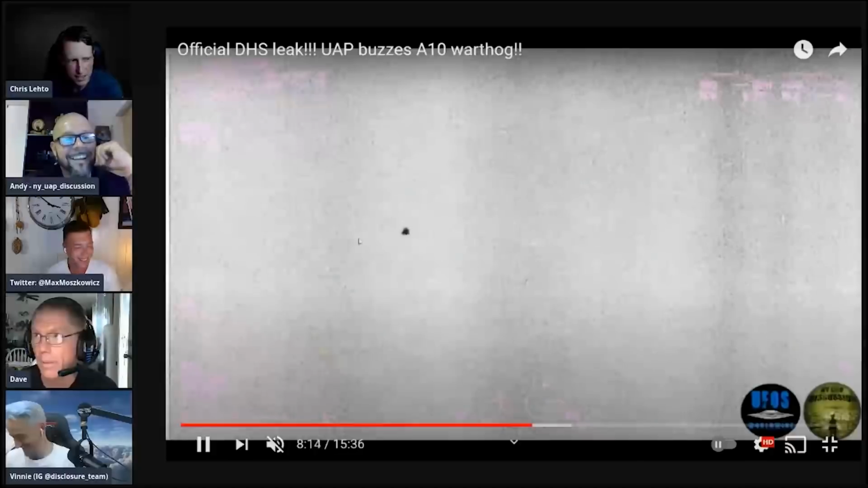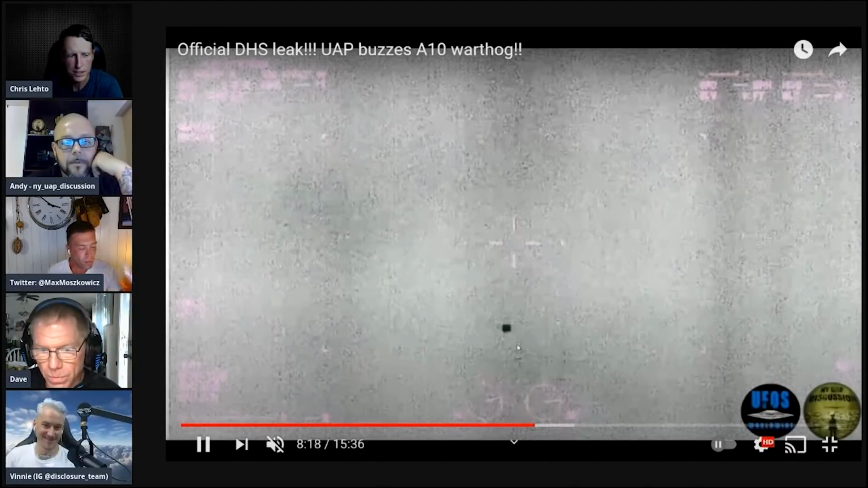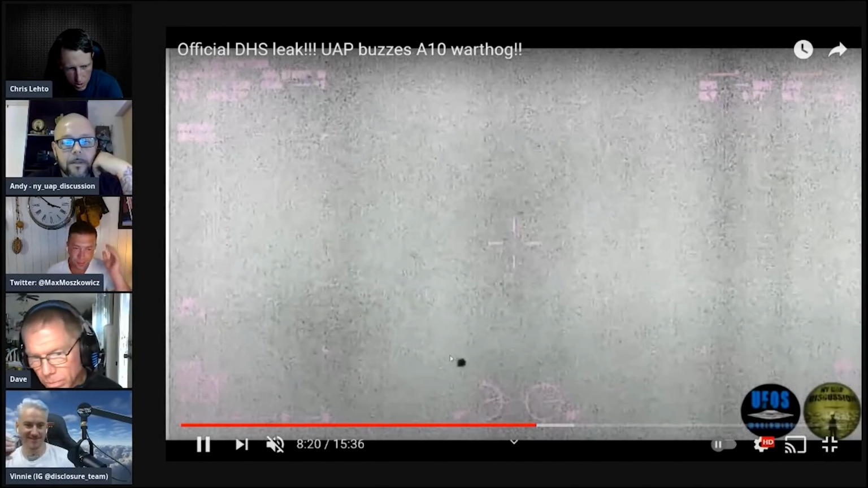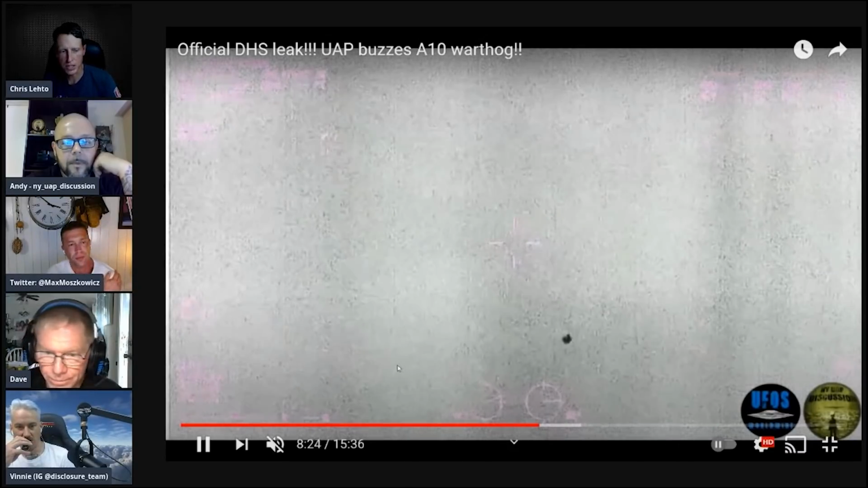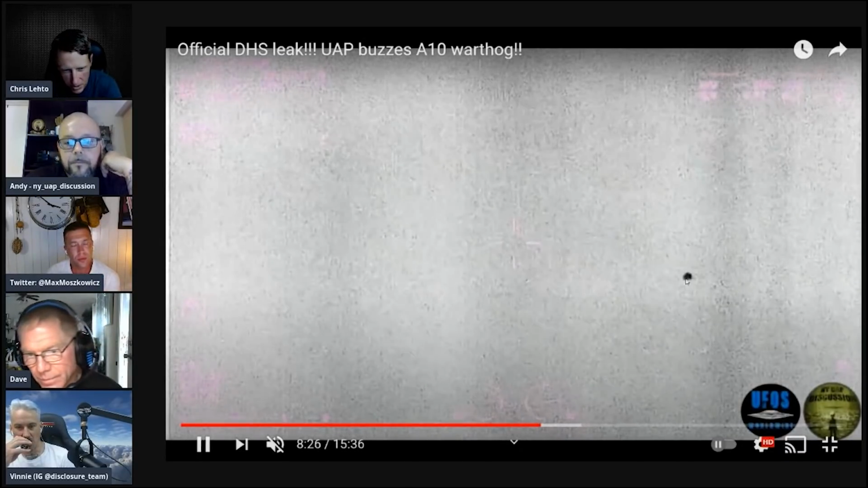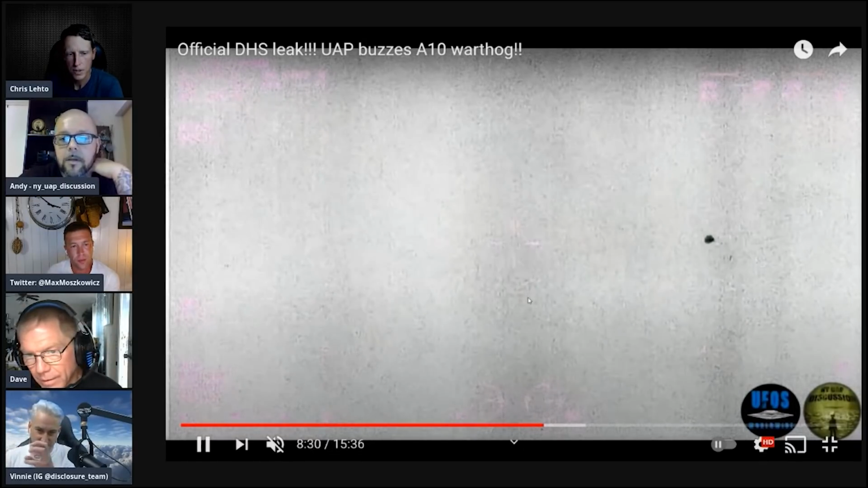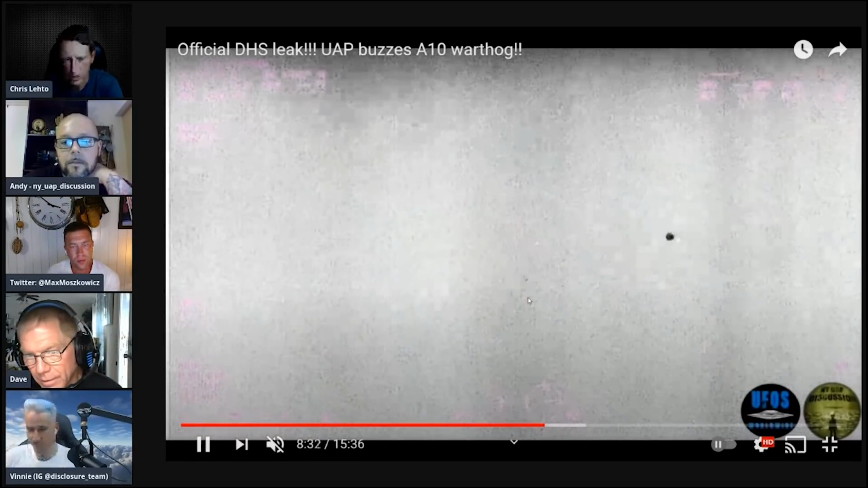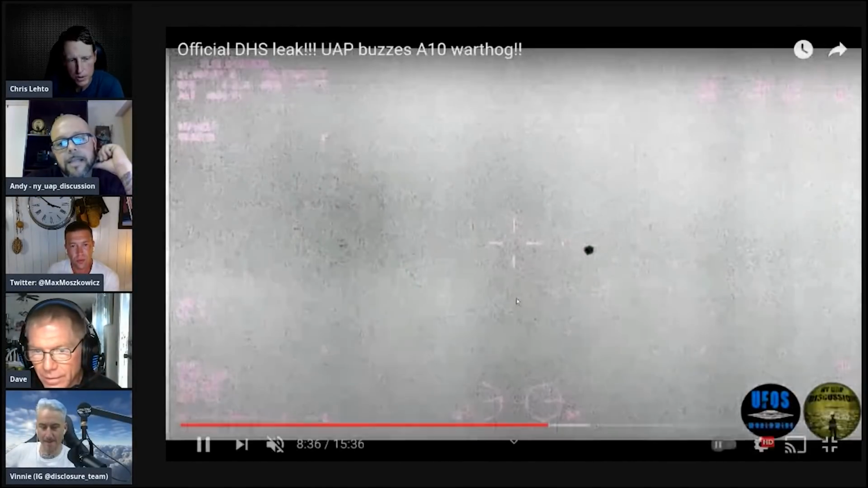And Dave, did you notice it seems to do like the Aguadilla thing? Or do you think that's just normal IR pixelation or something? See how it's not a full circle? It's just kind of blipping out a little bit. Right, it's morphing. It looks like Aguadilla a little bit, you know? I don't know if that's just the atmosphere interfering or which. Now, what do you think?